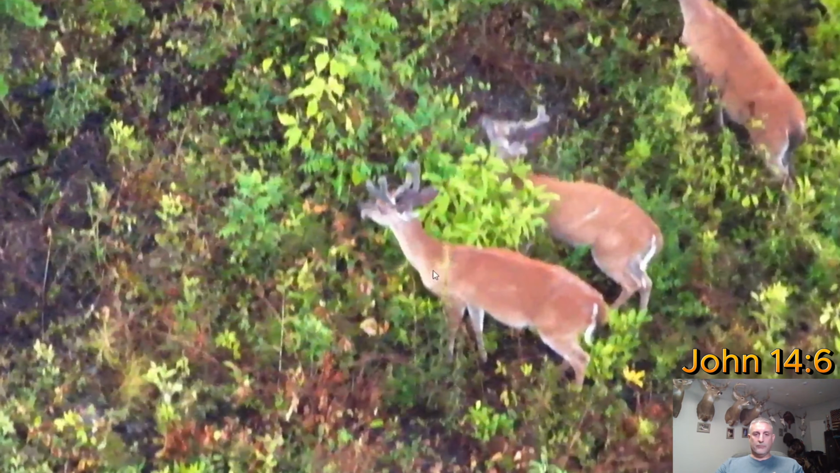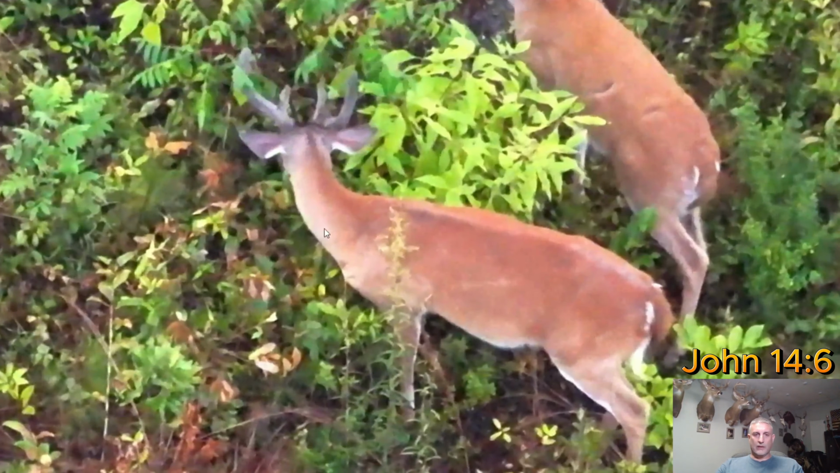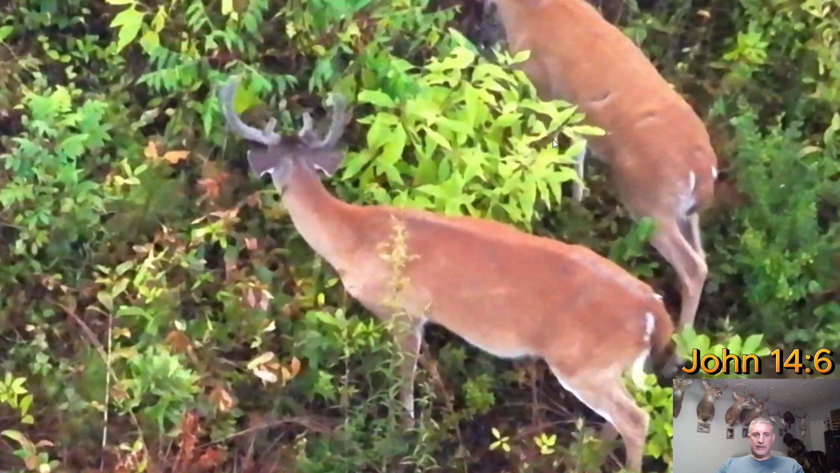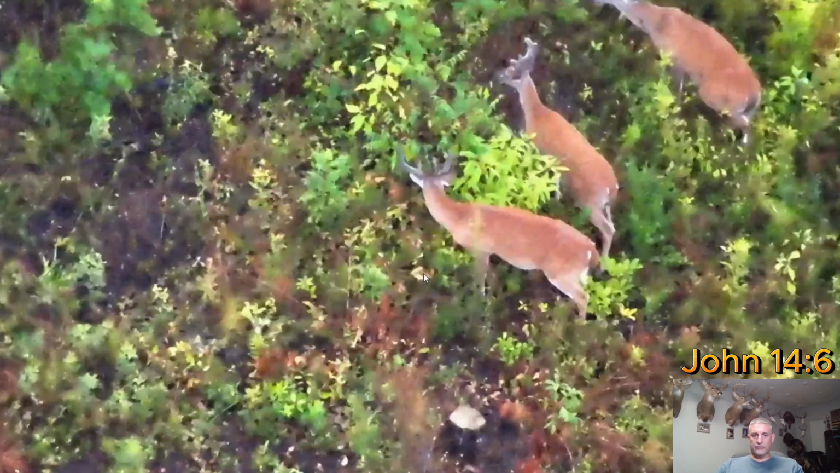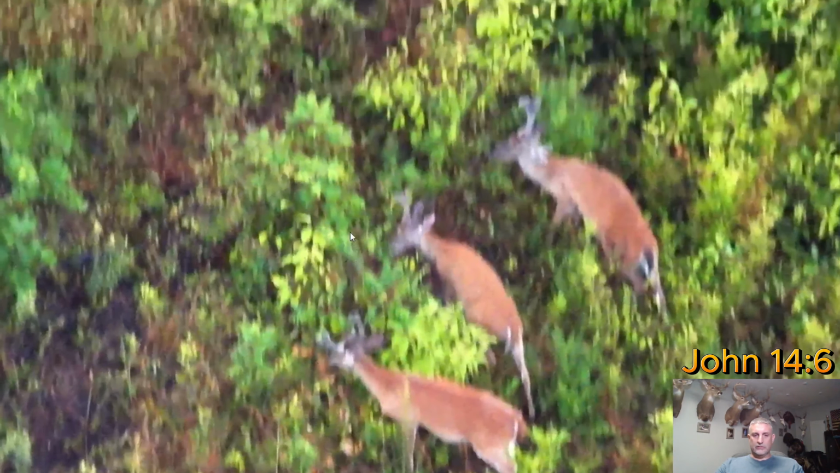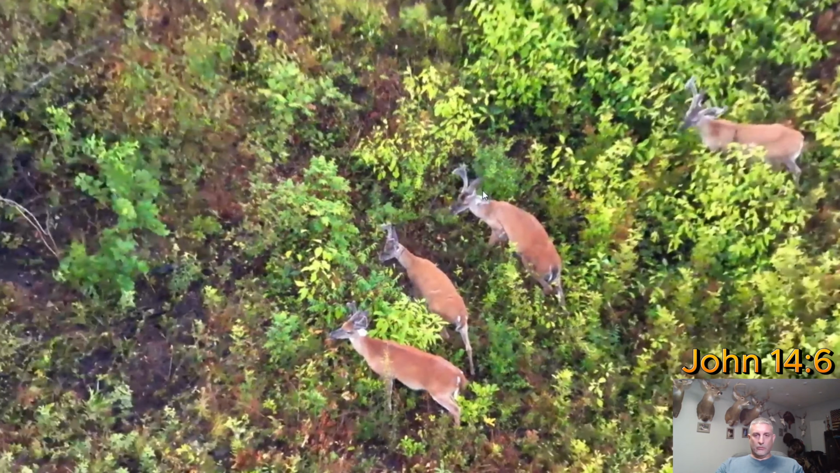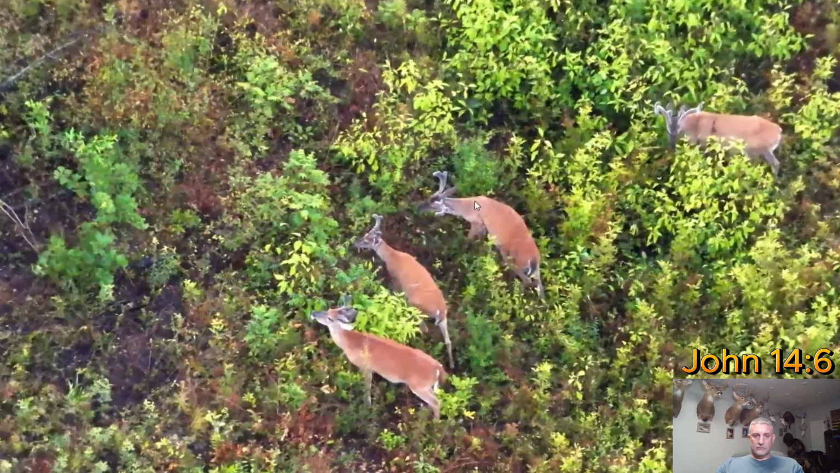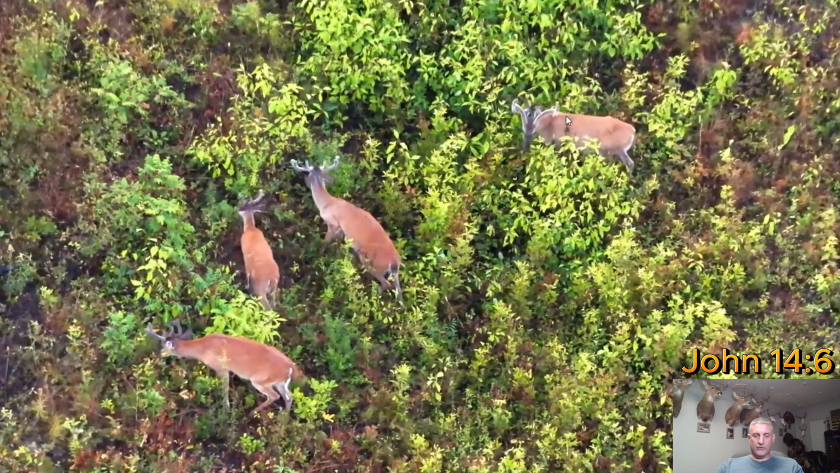So if you look at this buck right here, I'm calling him a 3-year-old. This is a 2-year-old. Just off their body size, you can look at them. They're pretty close in size. This one looks a little bigger because he's closer to the camera, but I think this is a 3-year-old and a 2-year-old. To the right, you got a 4.5, and then you got a 5.5 sitting right here.